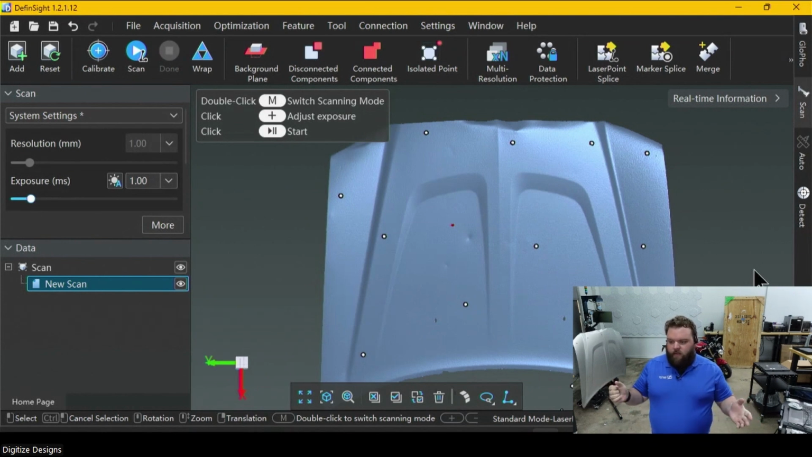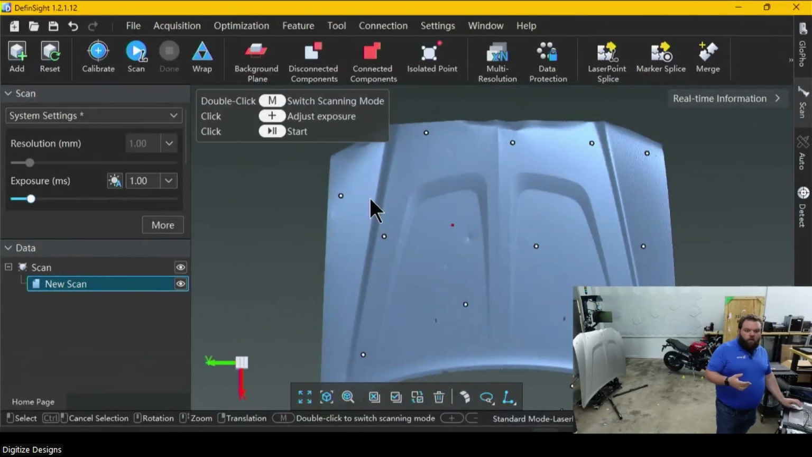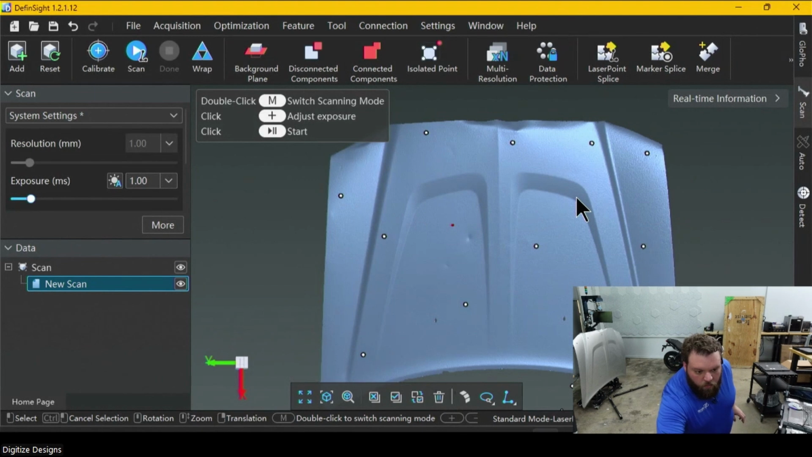But the other note on that is if you go large enough, I mean, 1 millimeter resolution is, in this case, we've got, let's see exactly how many points we have on this hood. For example, get rid of the phone screen.